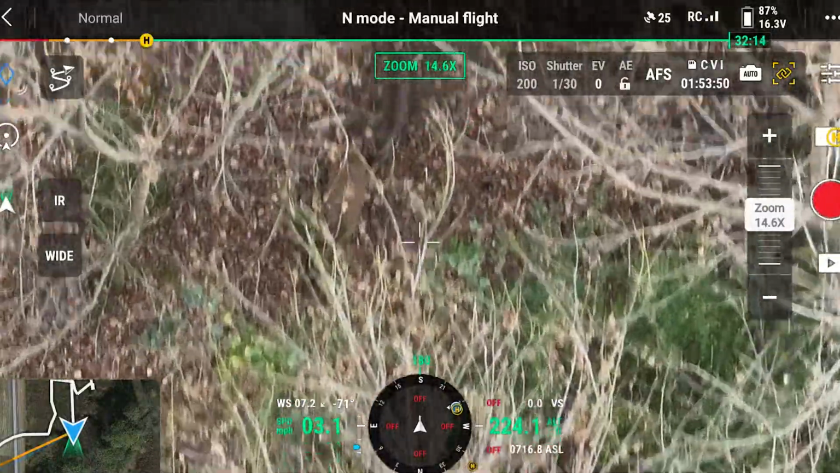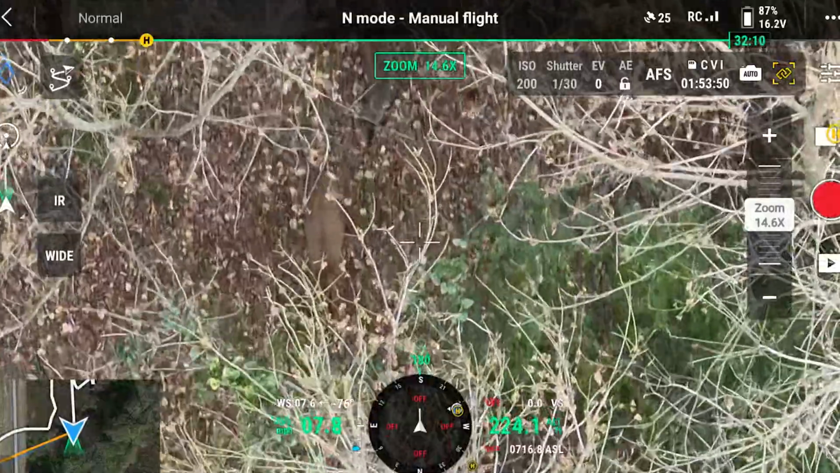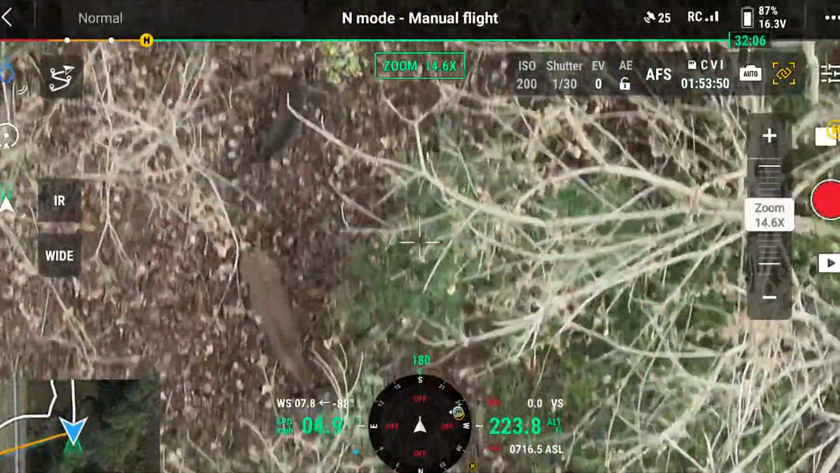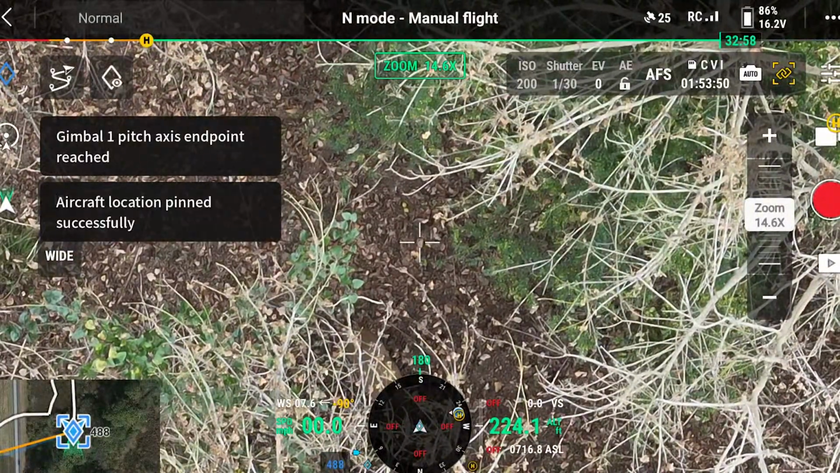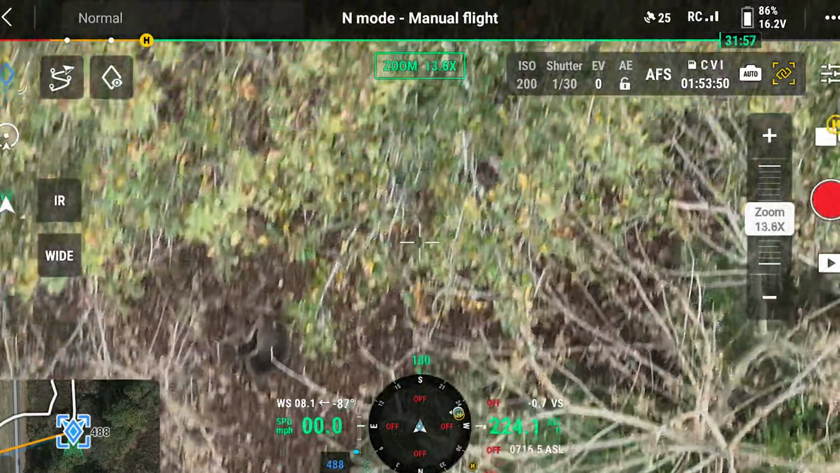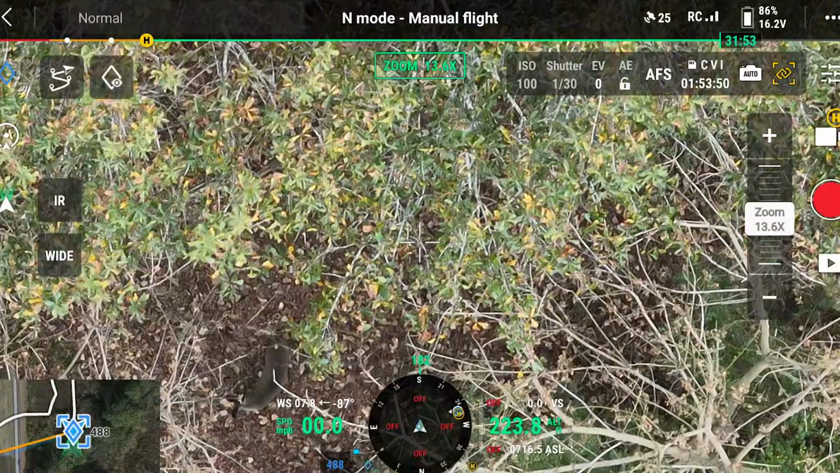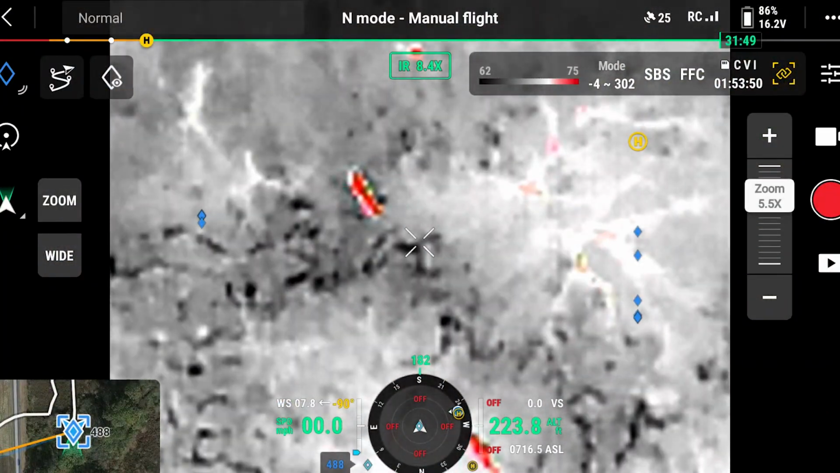We're going to mark these real quick here. Sorry for the jerkiness. But that's going to be 3 deer, I think. Yeah, I think it's 3.